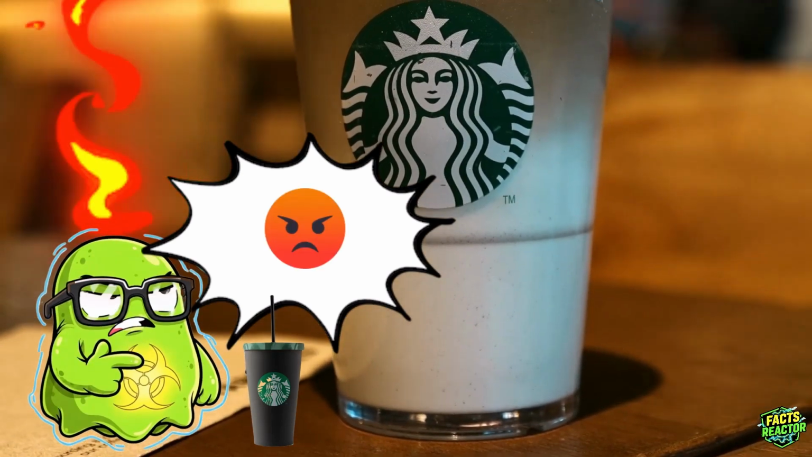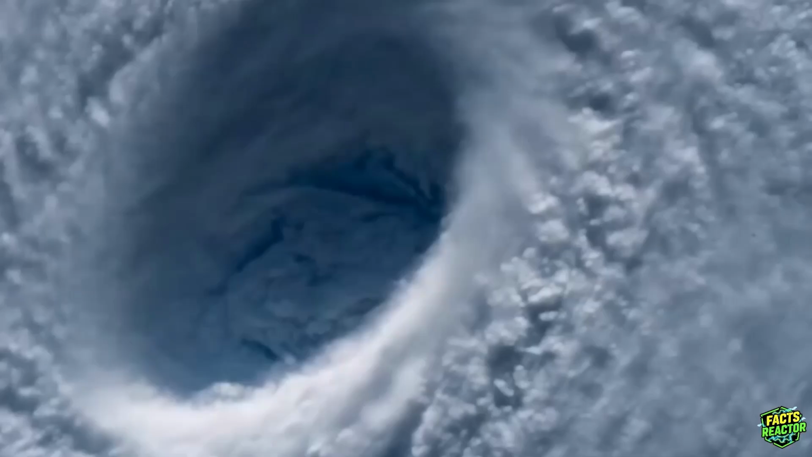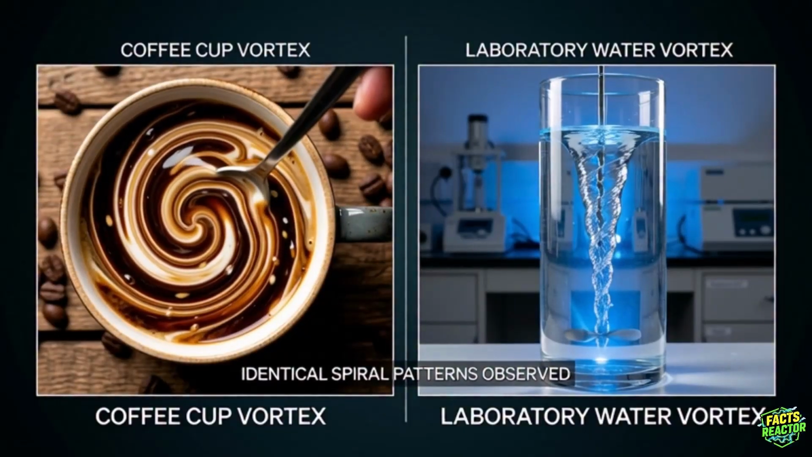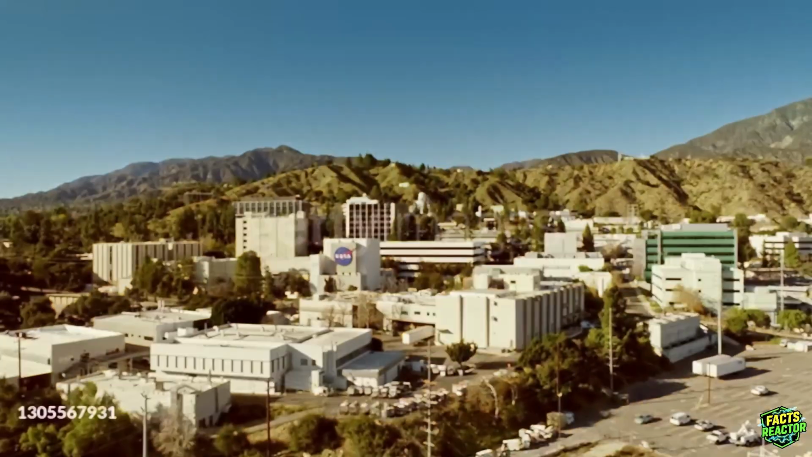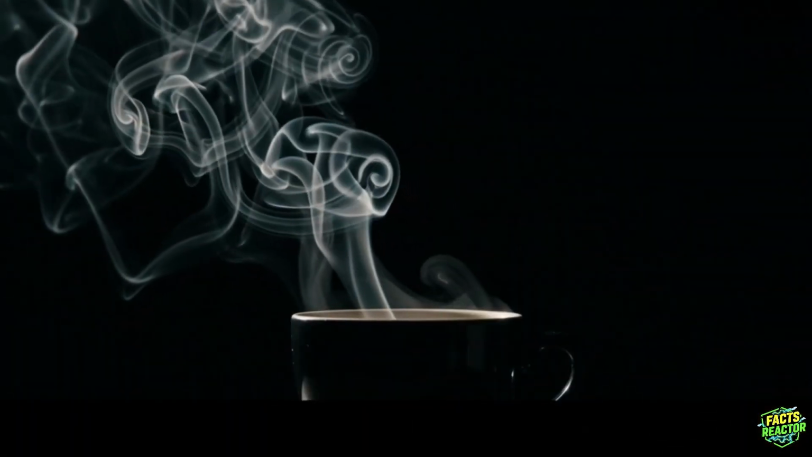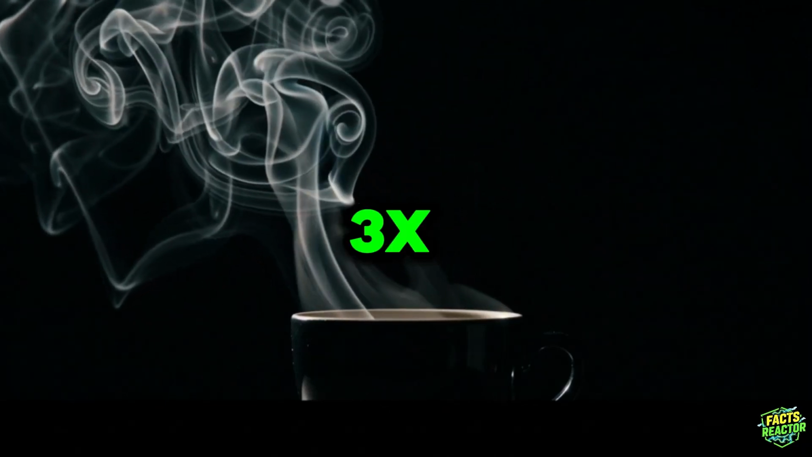And it gets weirder. Because what's happening inside your coffee cup right now is the same physics that powers hurricanes, tears molecules apart at 9 bars of pressure, and creates a vortex that NASA uses to predict natural disasters. By the end of this video, you'll never look at your morning coffee the same way, and I'll show you one simple trick to keep it hot 3 times longer. Let's start with the lie.